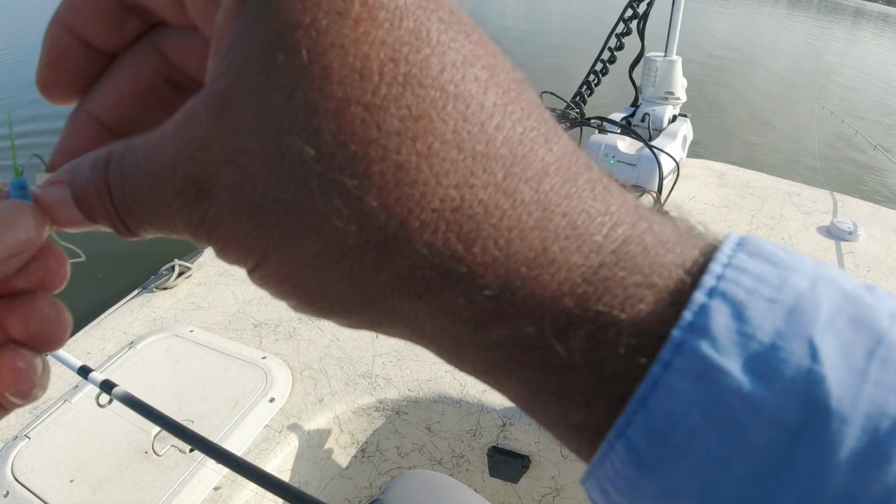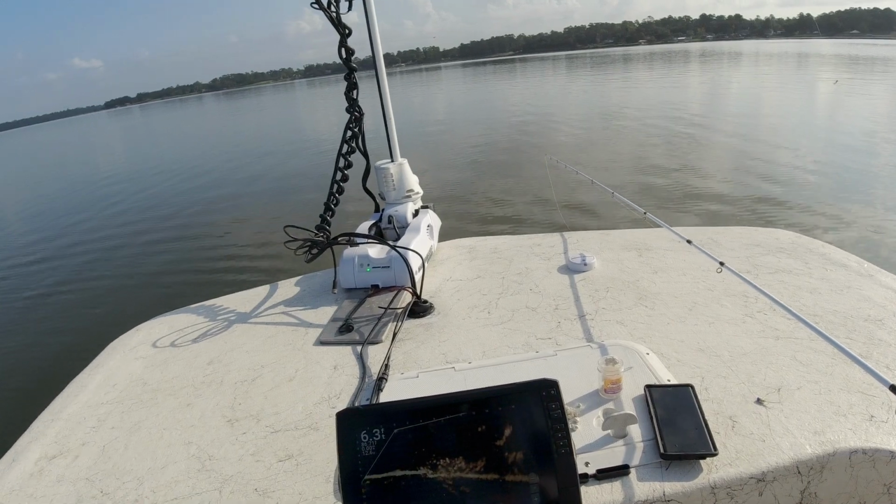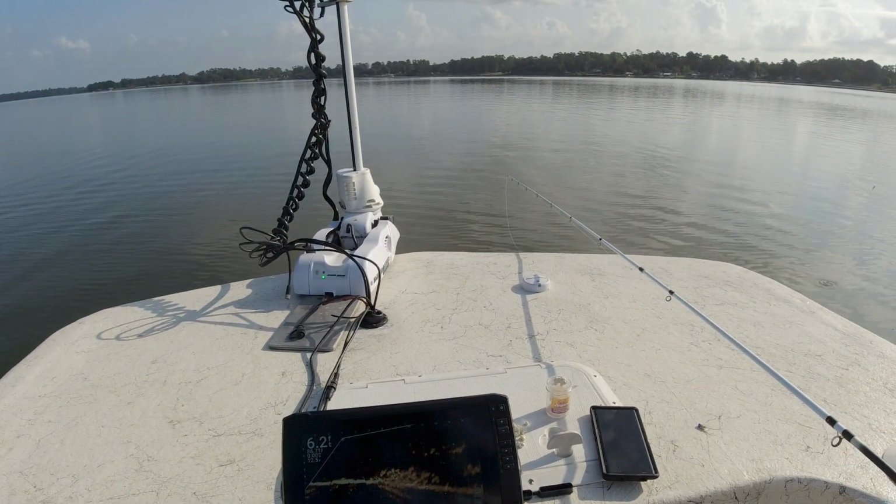And moving is very, very important during this time of year. It's important throughout the year, but in the deep summer, it makes a huge difference whether you own fish and own fish consistently.